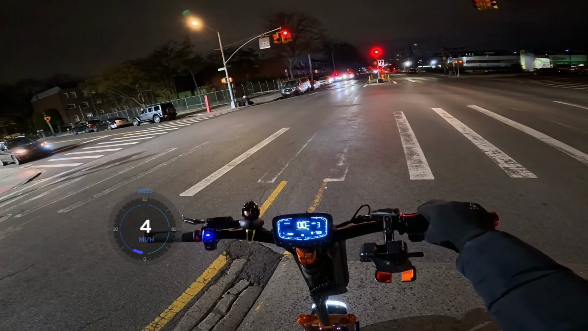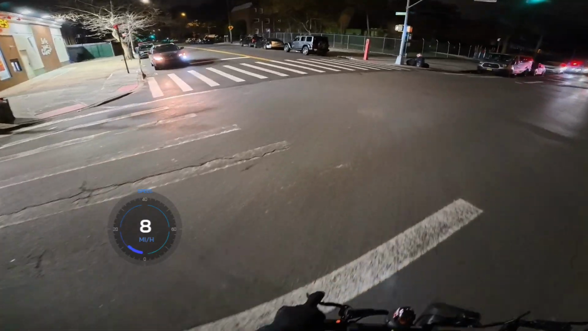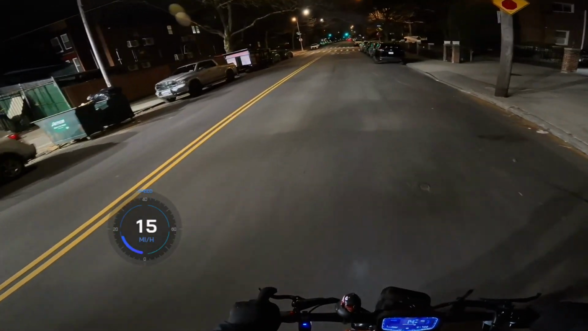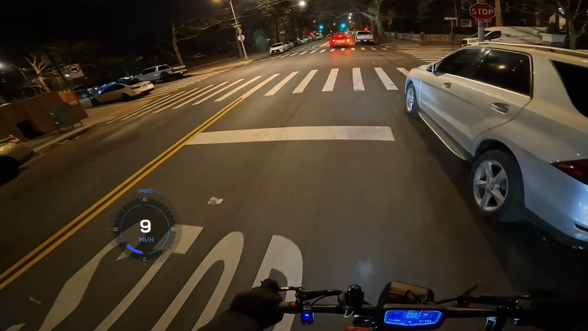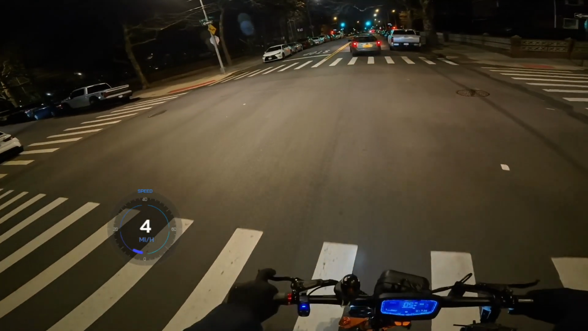So yeah, she installed a bunch of stuff on the handlebars, including rear view mirrors, and as she was adjusting them, that's when she, I don't know, maybe went over an uneven road surface and bam, crashed. But she's fine though. She always wears a helmet.